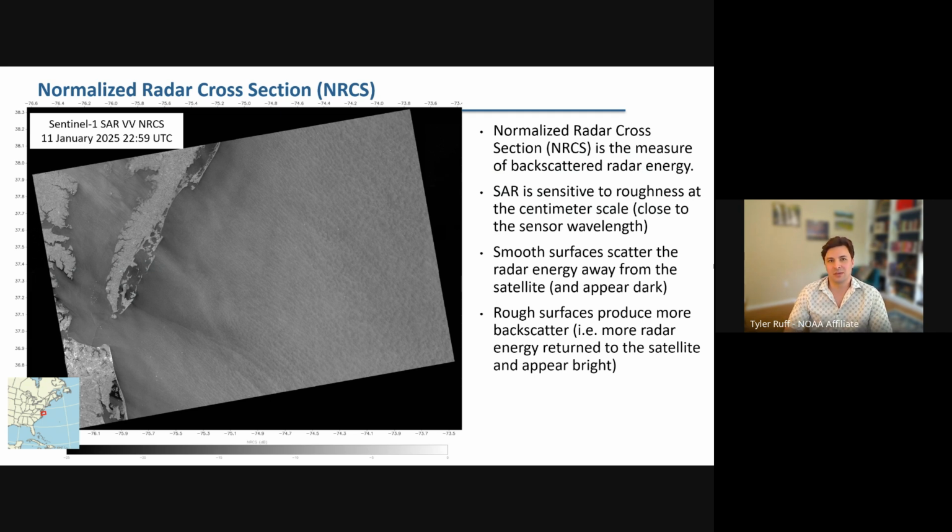Before we can get to winds, we have to talk about the normalized radar cross-section, which also is known as NRCS. So that's the measure of backscattered radar energy, as you can see to the left here. That's an image of the NRCS off the coast of Virginia. You can see the land features to the left, and then the ocean features to the east.